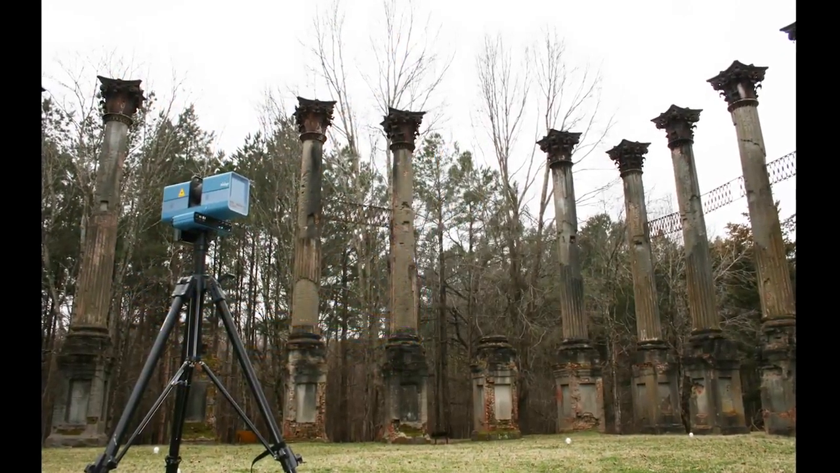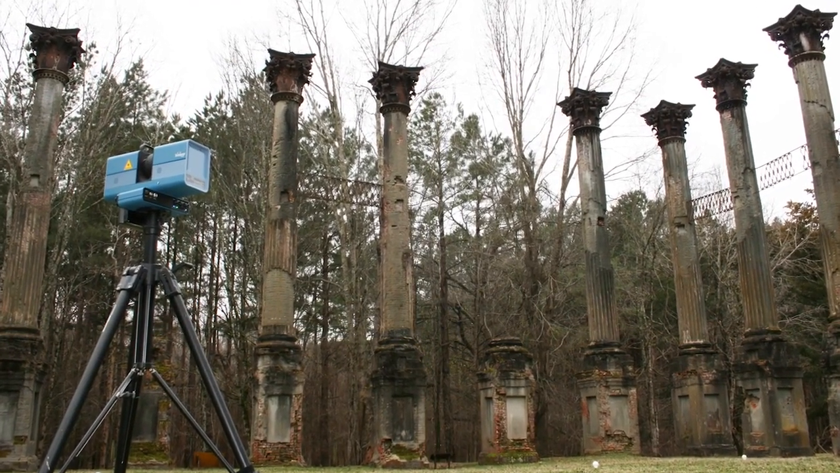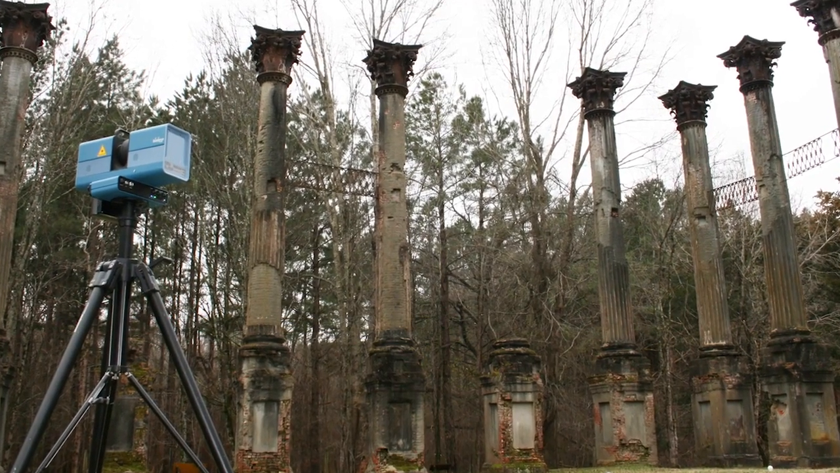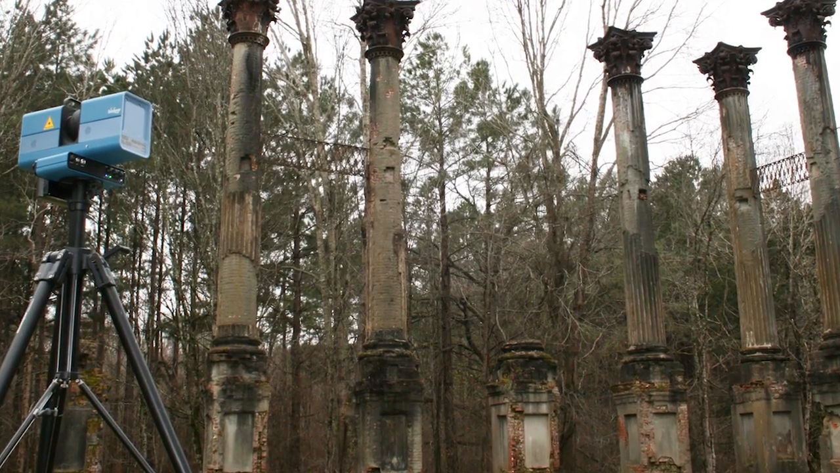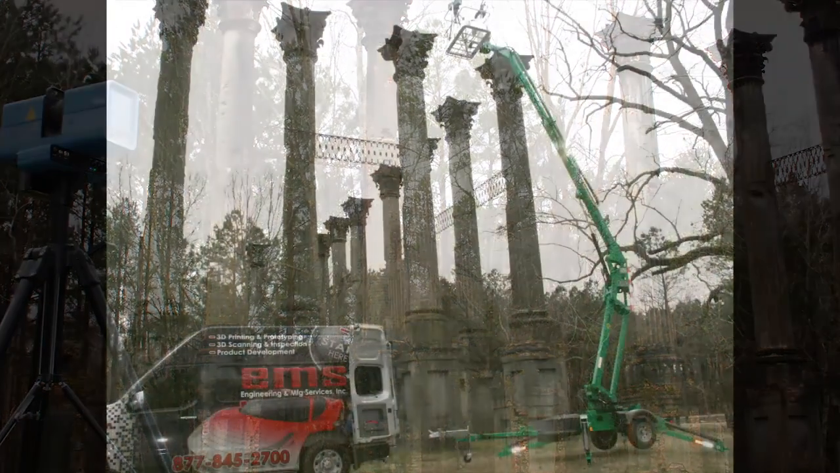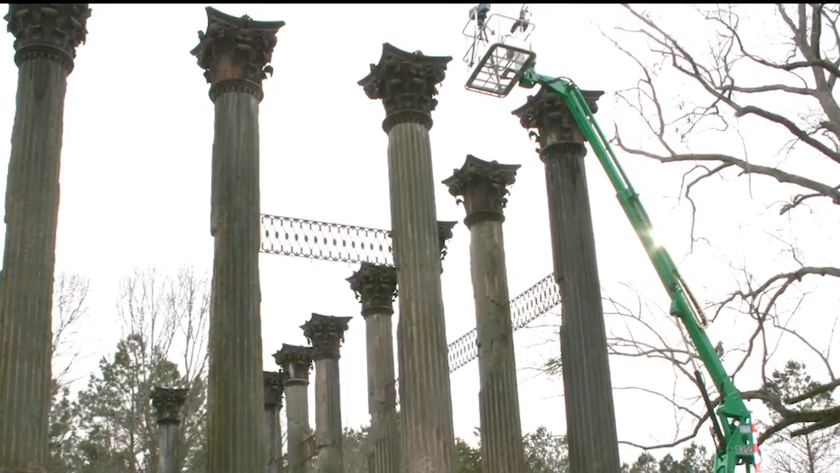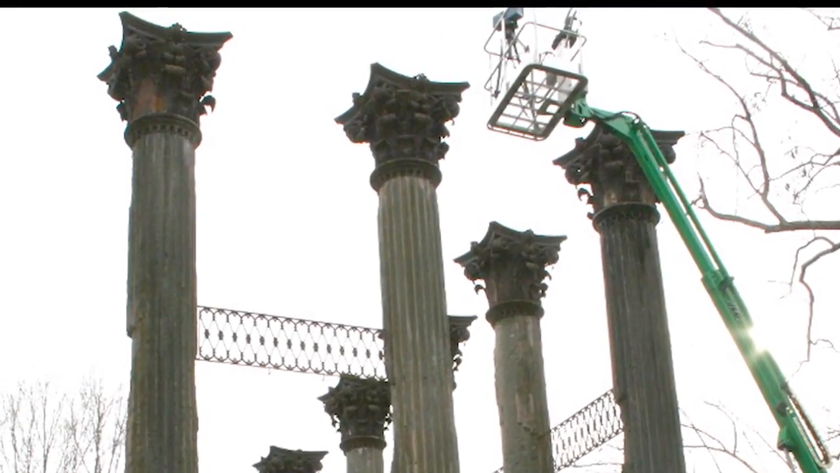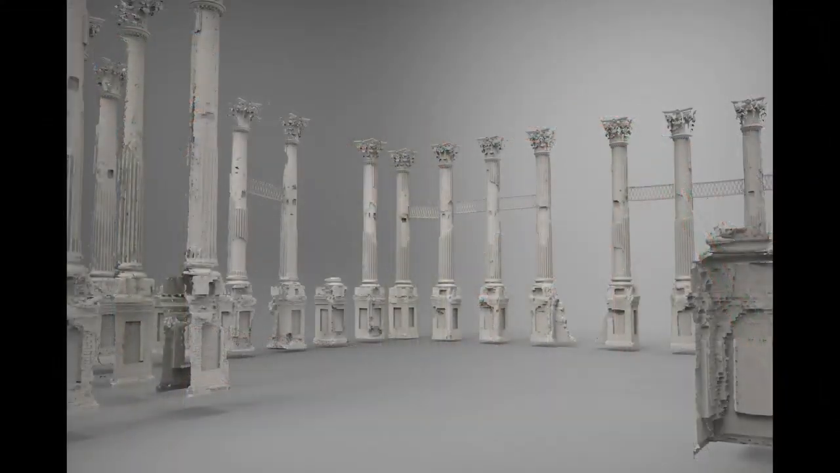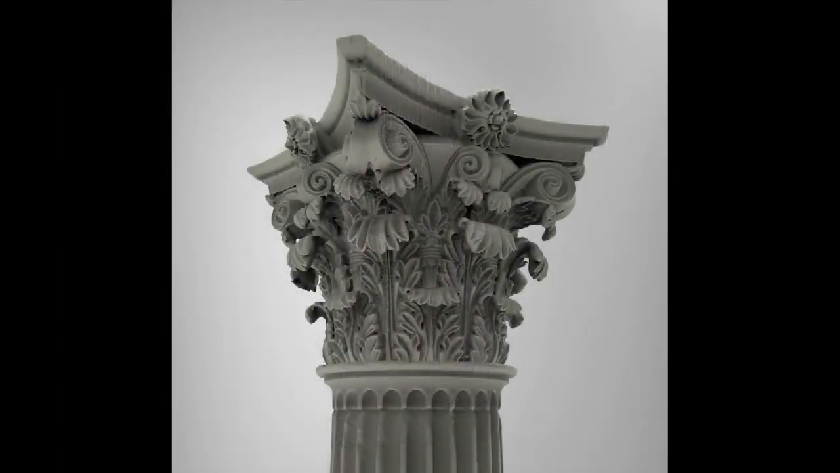Another great use for the Surphaser is things like buildings, structures, artwork, things like that. Here you see we're doing some large pillars. We scanned the entire site and then put the Surphaser on a lift and got up tall to get very high detail of the capitals. So we did a full 3D scan of this historic site. A lot of times this is used for anything from reproduction to inspection and or just digital archiving.